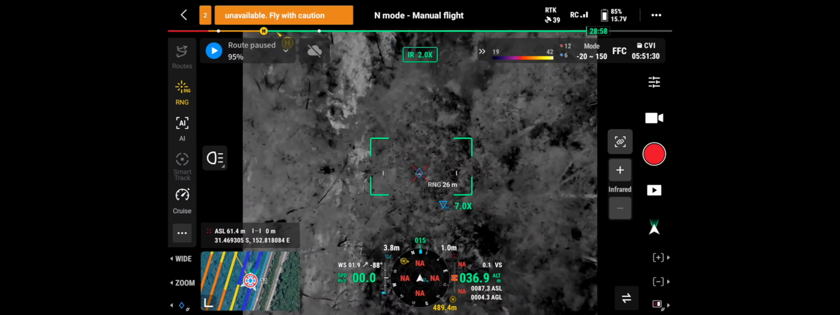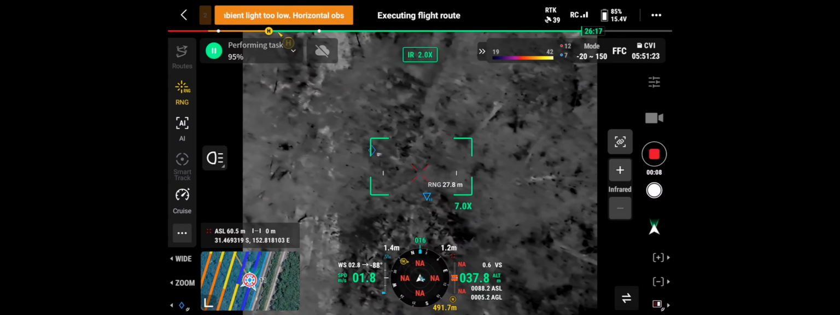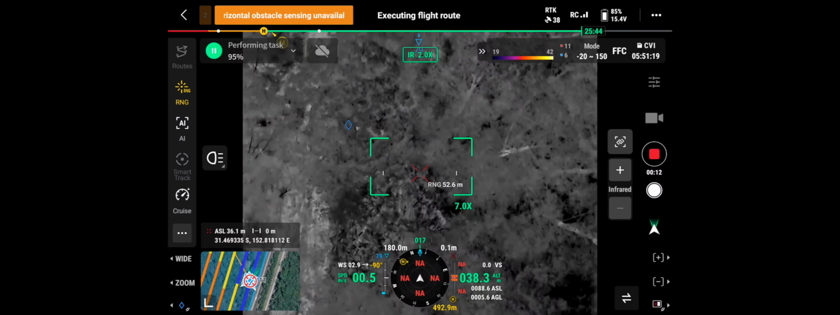Don't go too low on him just yet. Something there. Aircraft flies to break point. It's big. It's in the tree.